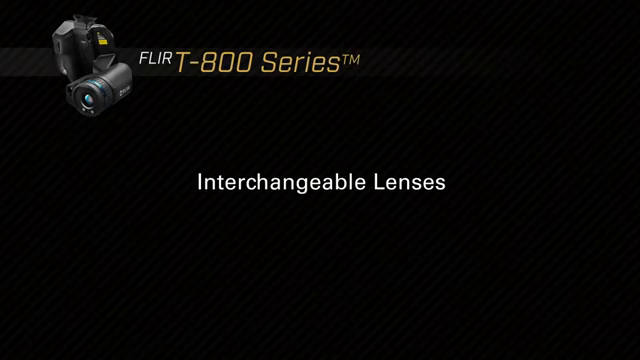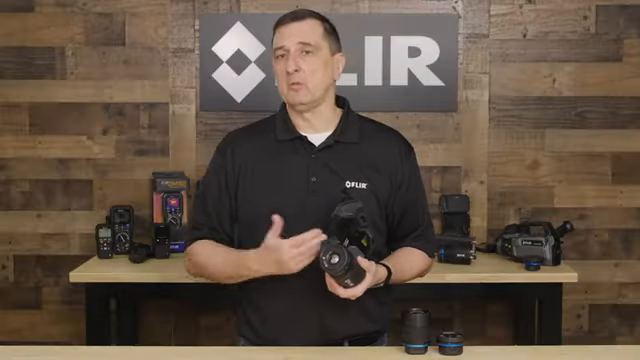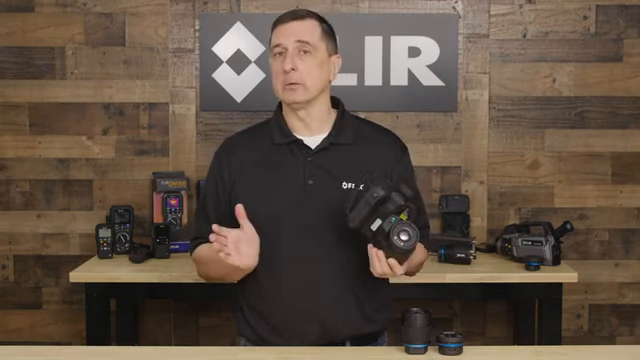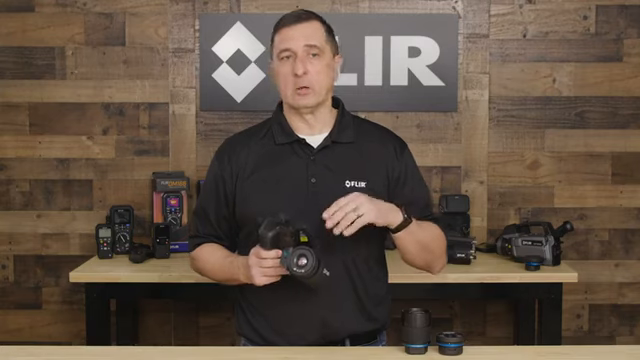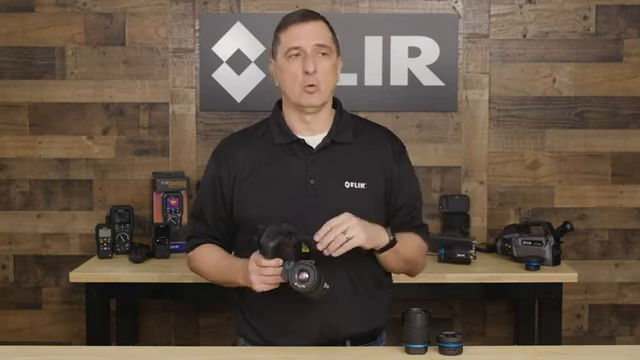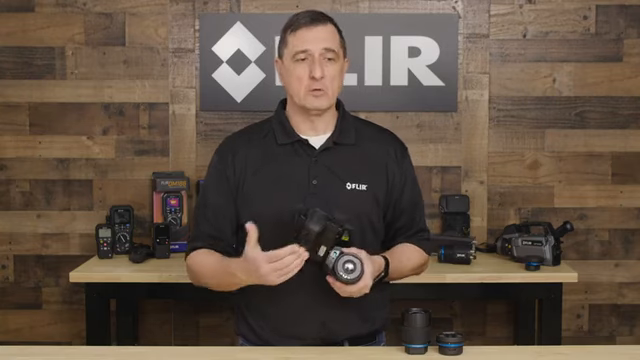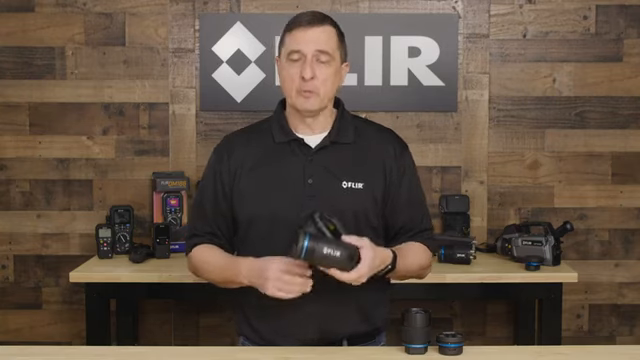One of the other nice features of our camera system is the ability to interchange different optics. Whether you're looking at a target very close where you might need a wide angle lens, or you want to look at a target like an outdoor transmission line or something in a refinery that's really far away, from a safe distance we could use different optics. Really simple to use, right?